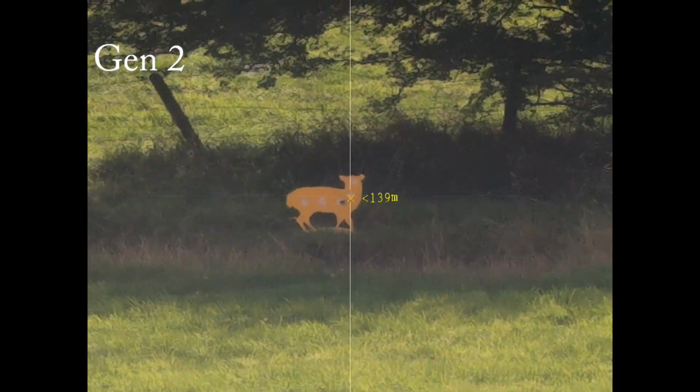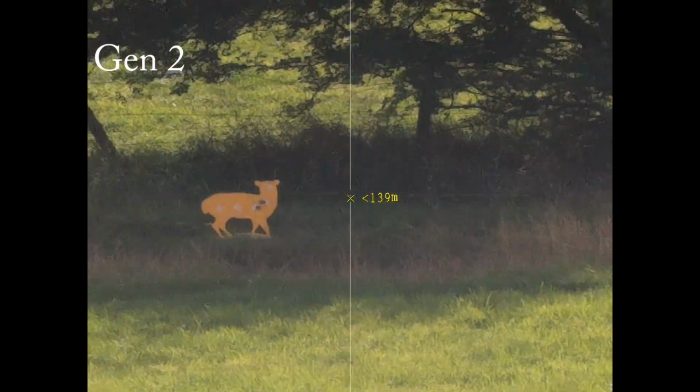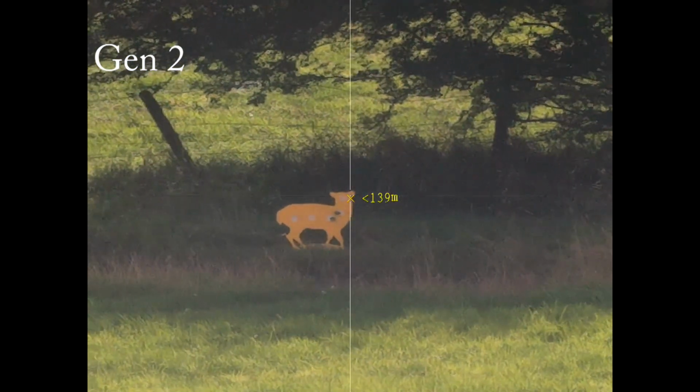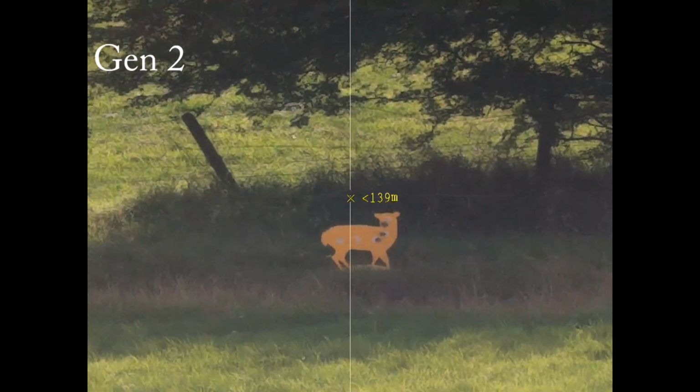The version 2 is just as easy to set up as the version 1. On-screen menus and controls are simple, straightforward, and you get great daylight image quality. There are 5 profiles for 5 different rifles, and similarly for 5 different ballistic setups.